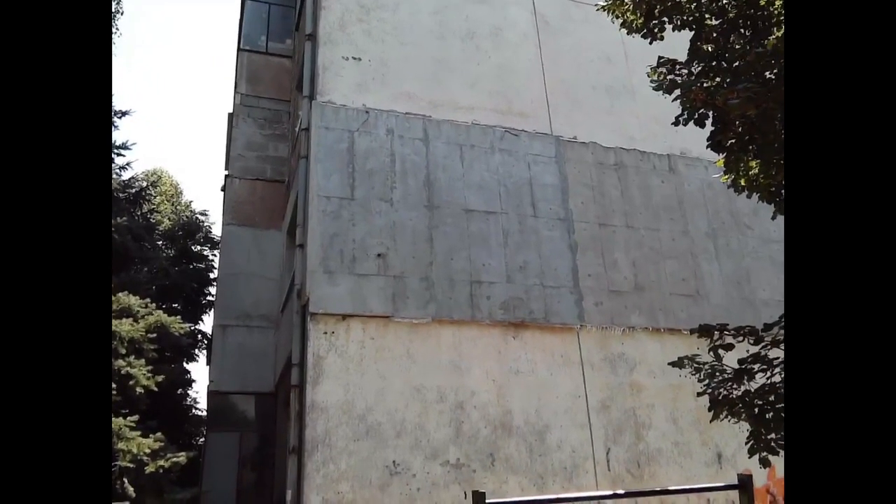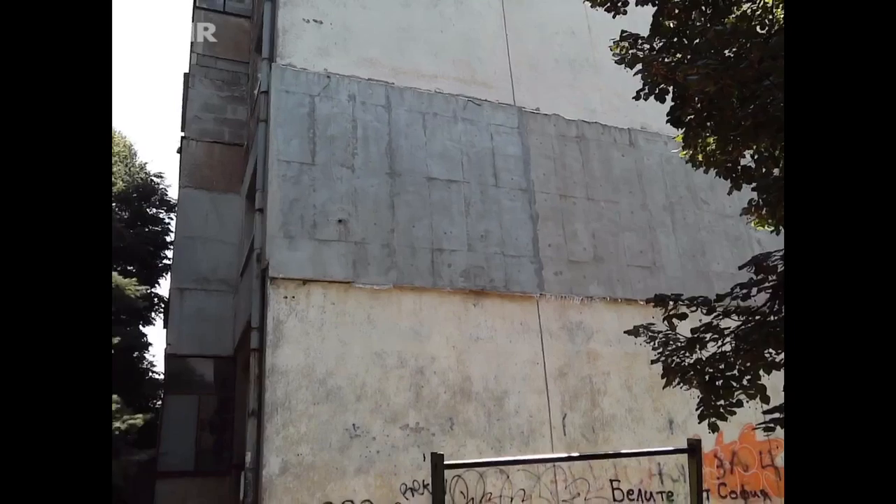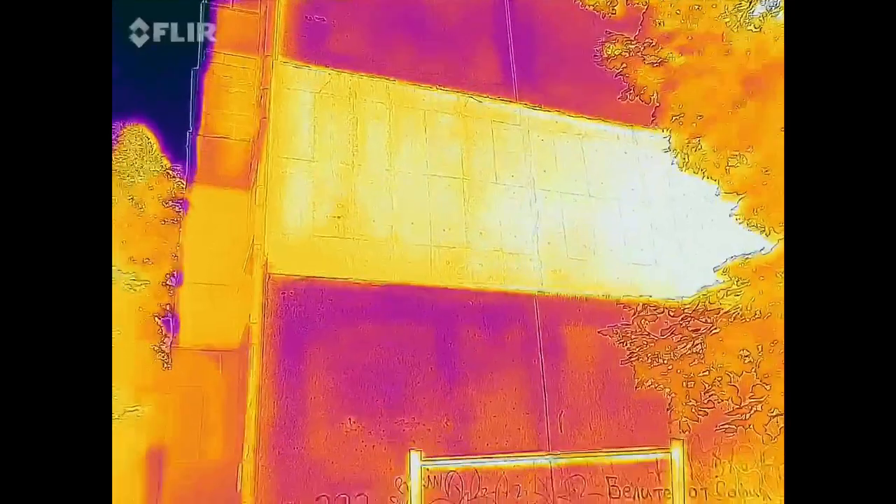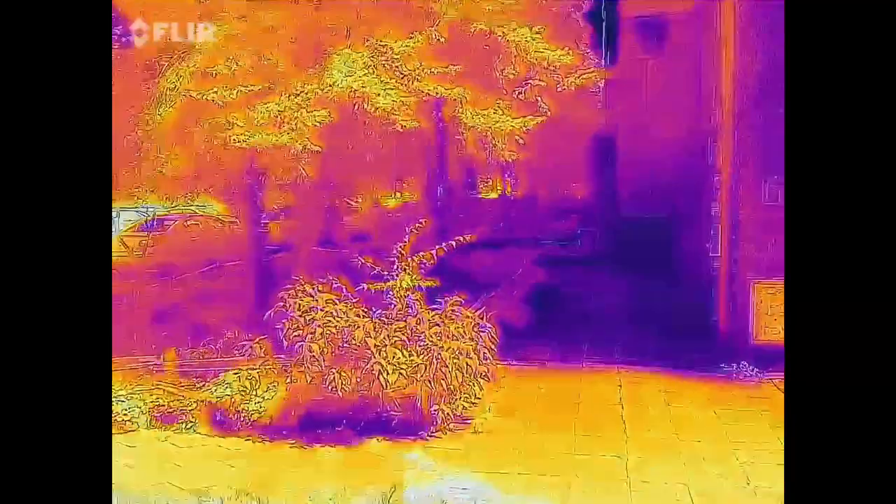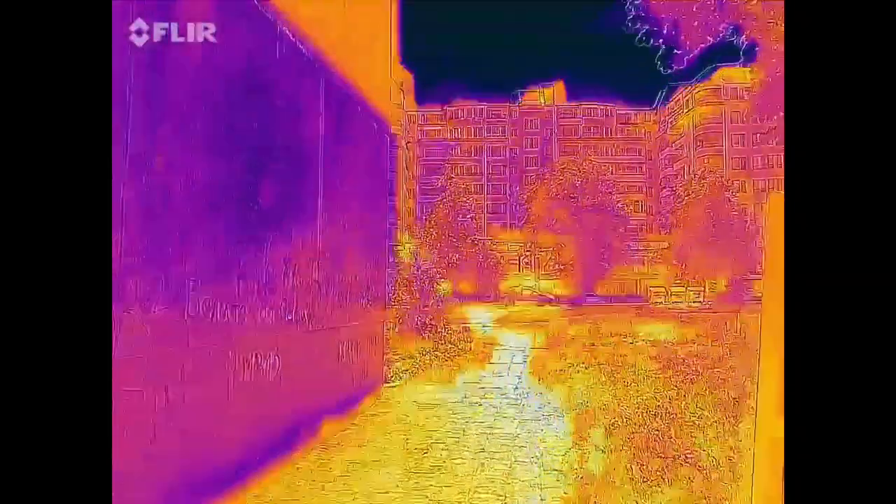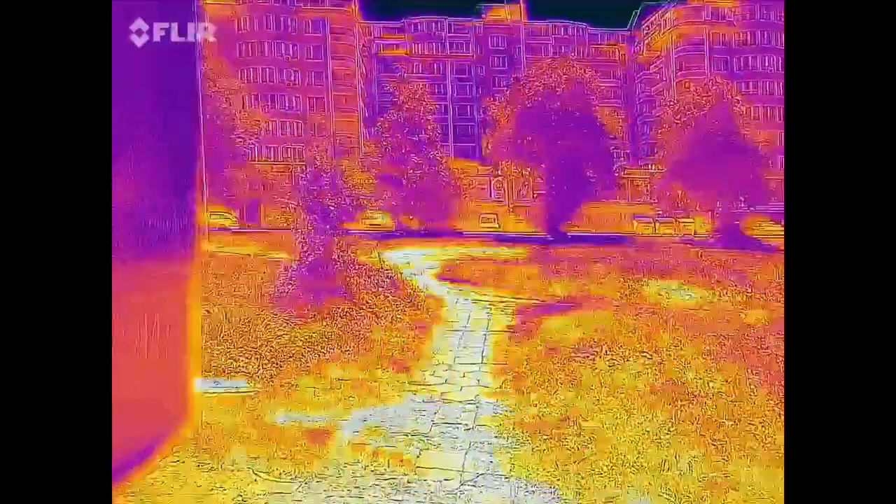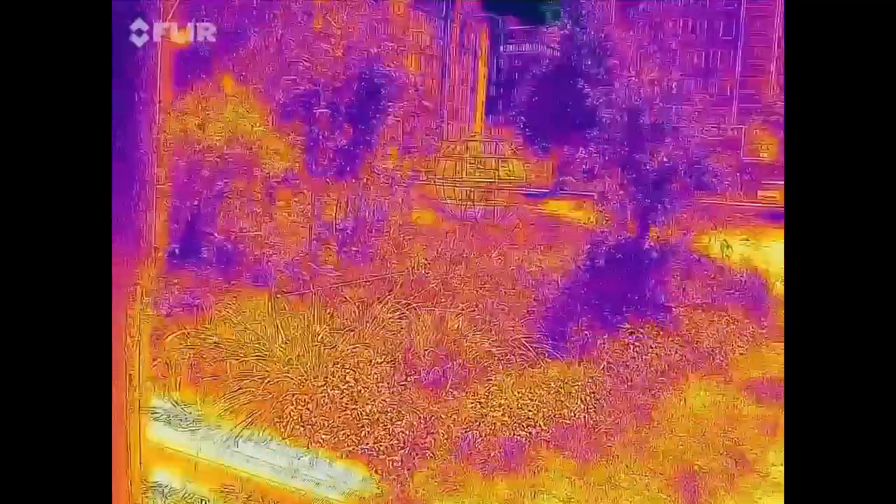Let me switch over. Look, like the first floor is normal and the third also, but the second floor has some special insulation, I think it is. And so you can see how it's actually radiating the heat back. So obviously it's colder on the inside. I don't want to make this video too long because it's kind of repetitive. We should really get this camera and use it at some more interesting location.